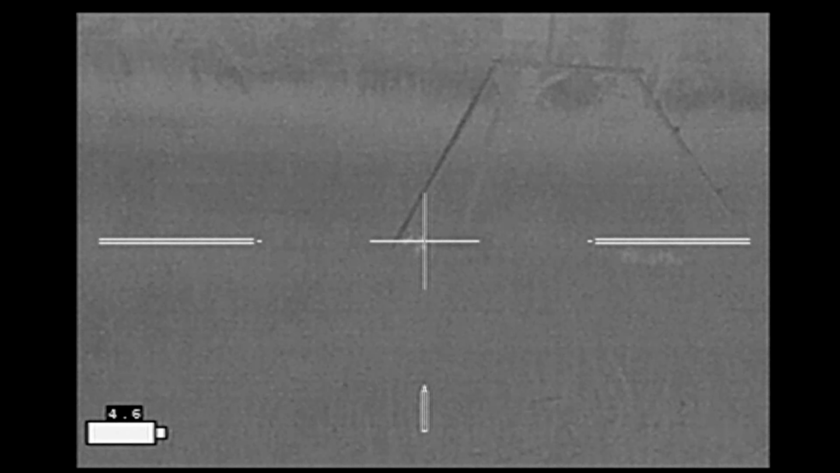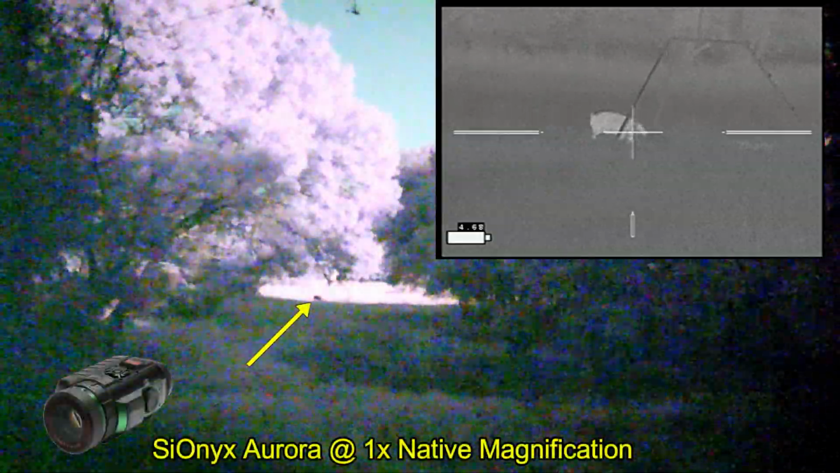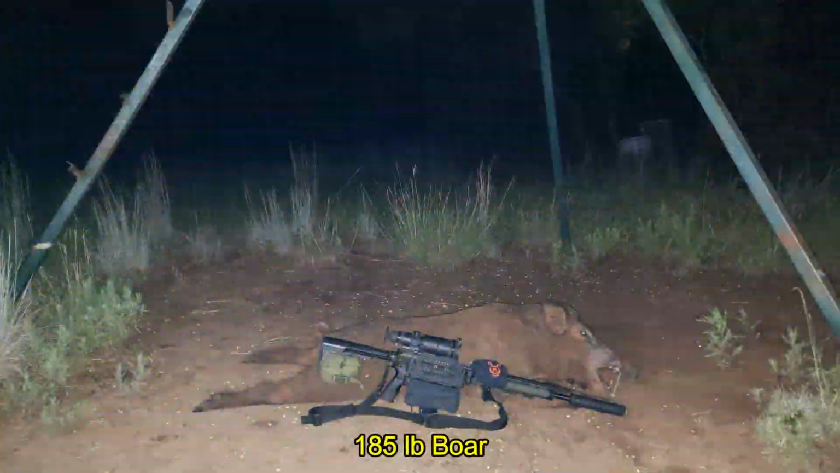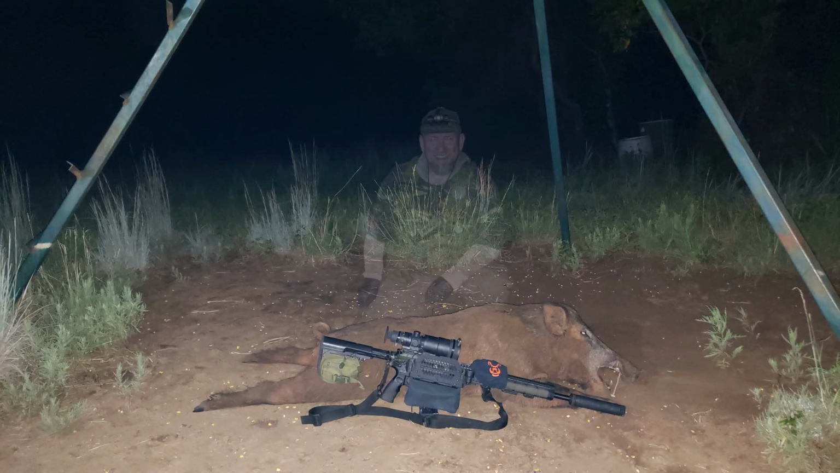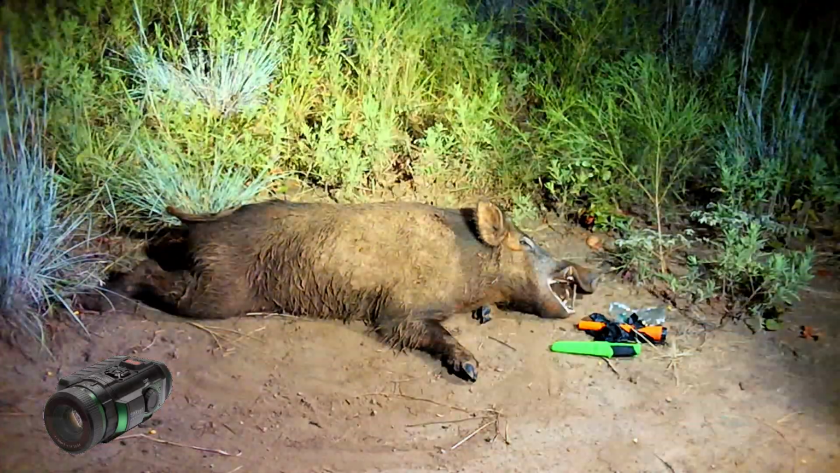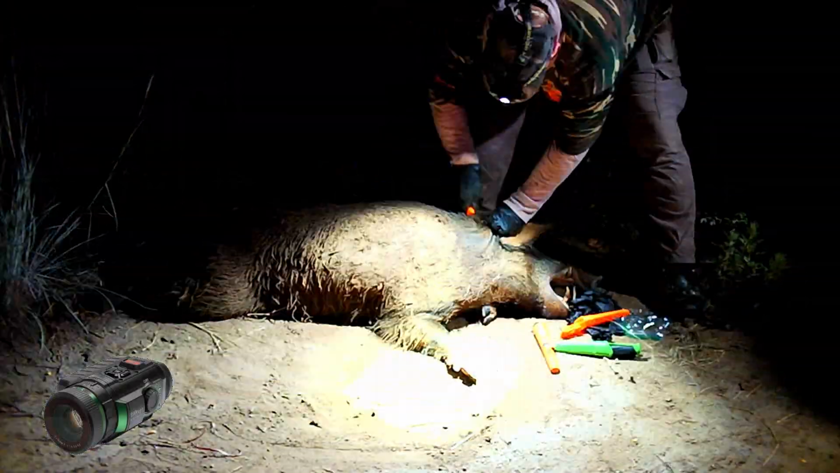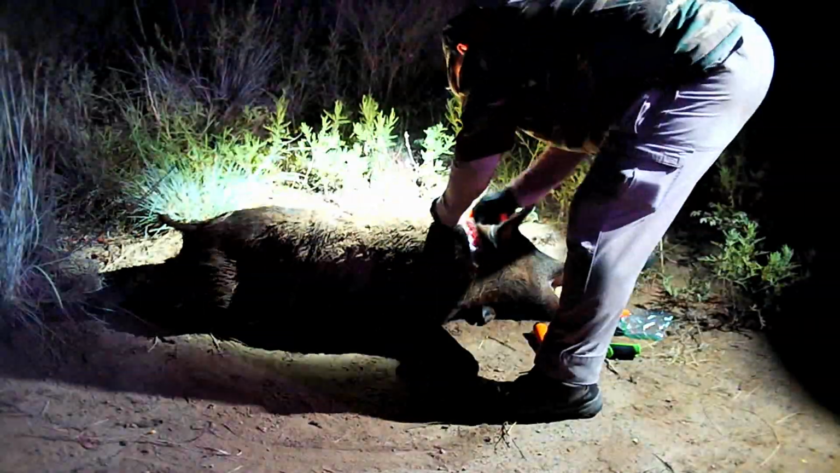The view from the Psionics Aurora didn't turn out quite as well as I would like, between the distance and the extreme contrast between the shaded areas and the open field where the feeder is. The boar turned out to be pretty good sized, coming in at 185 pounds. Brass Catcher by Tactical Brass Recovery. And here I decided to use the Psionics Aurora in order to record the necropsy work looking at the damage done by the Defender ammunition, Sierra TMK 107 grain ammo.